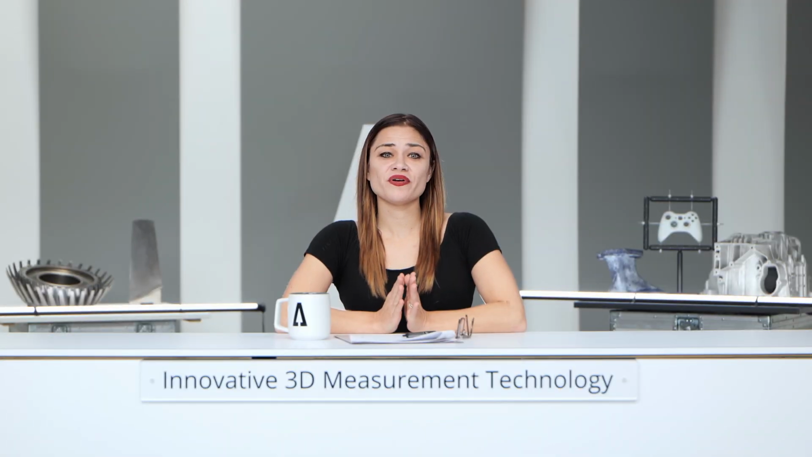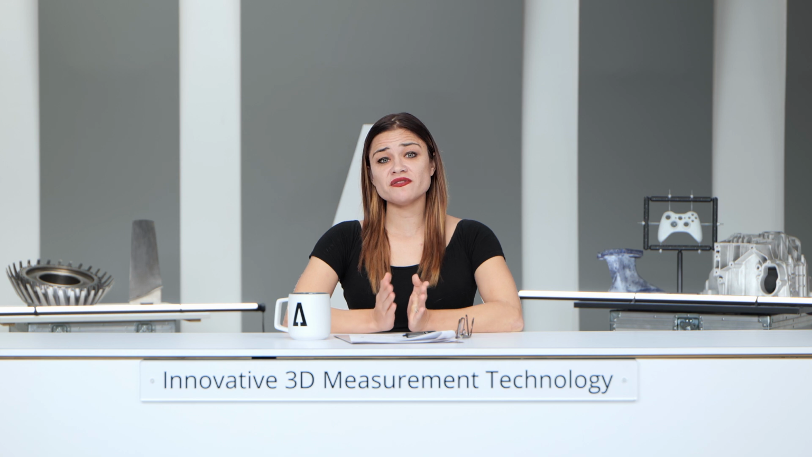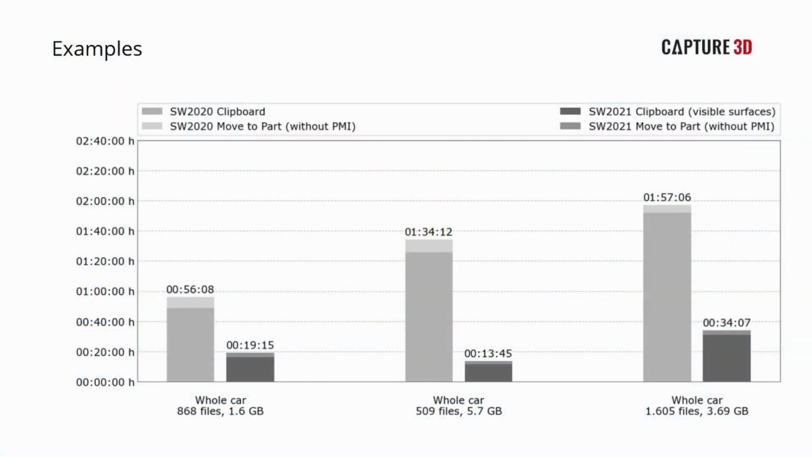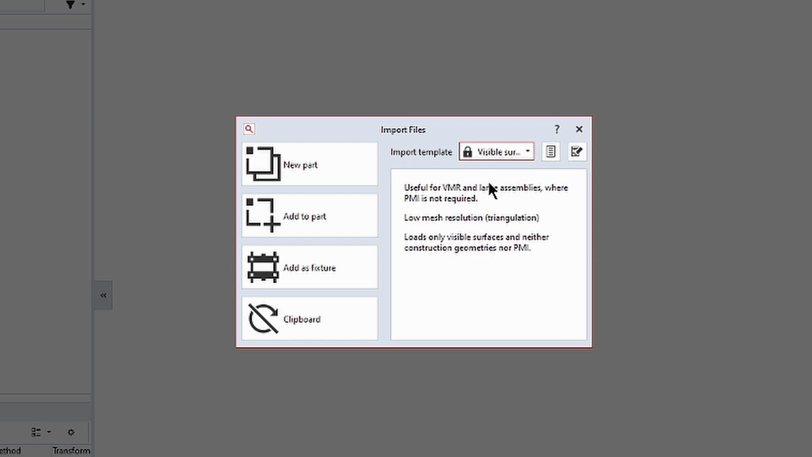In the past, importing larger CAD files could be very time-consuming and difficult to do working in the Explorer. To solve this in the 2021 software, we have now applied filtration of the import process. So if you have an assembly with invisible parts you don't need, you can simply choose to import based on what is visible and what is not visible.